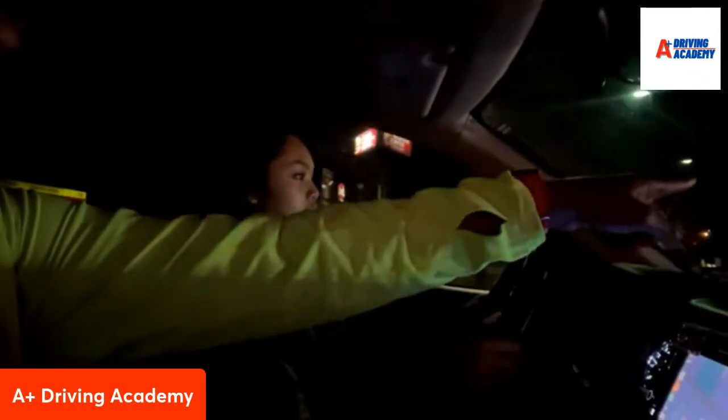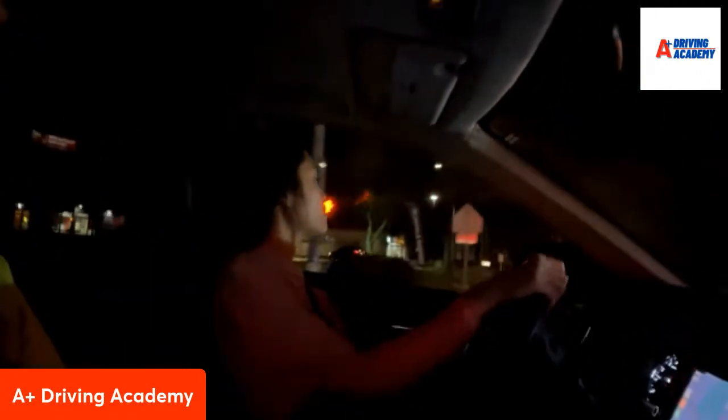You see how the car is there? We're going to be on the other side of the car. Start turning. There you go. See that yellow line? Good. And we're going to practice that right there. Good. You okay? Yeah, good. I know. I saw it.